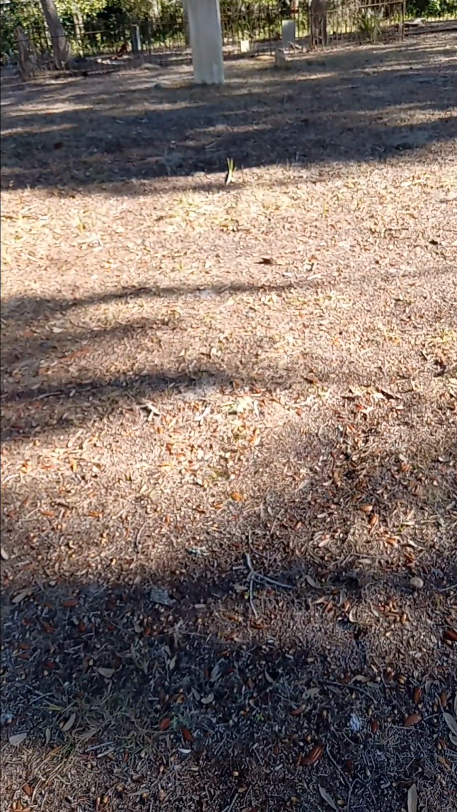All right, you can see this area here. I don't see any warm air rising up. That would denote no tunnels or caves where there would be warmer ground air coming up. You'd see it coming up like a moving stream. The real lighter areas, well, yellow type areas, that's the sunlight hitting the ground. Last night it got down to 31 degrees here in Florida.